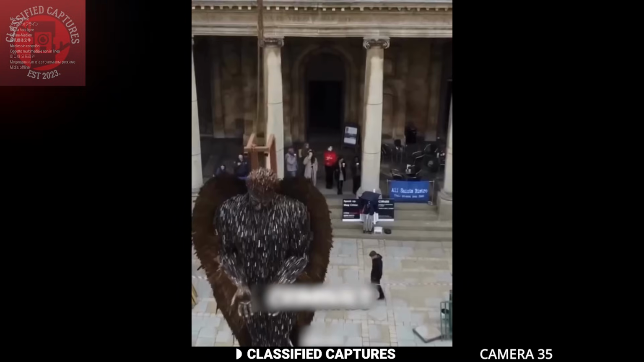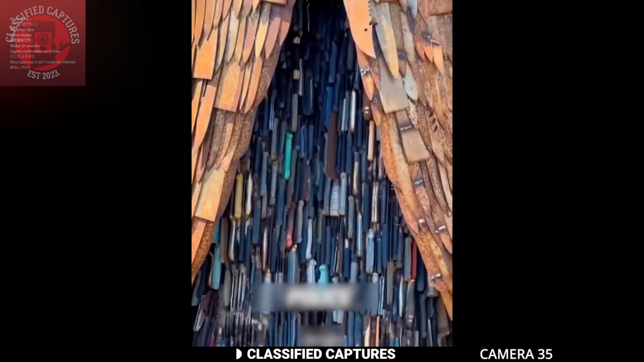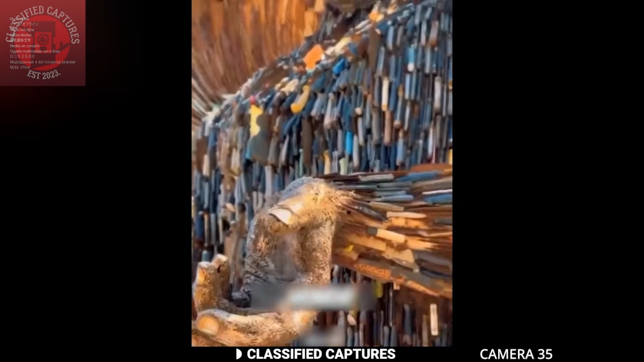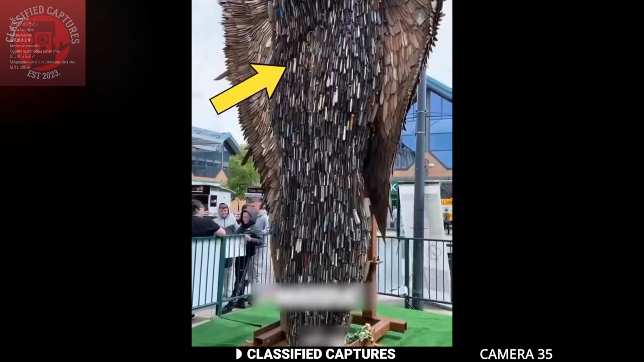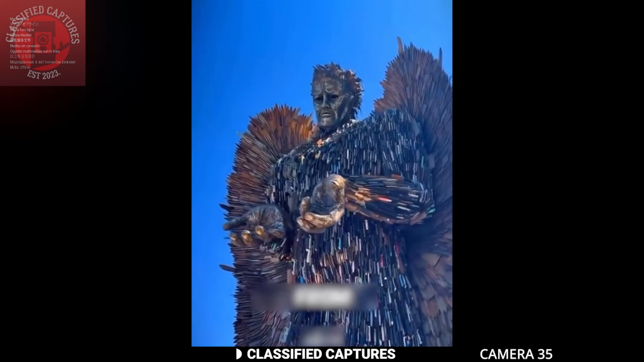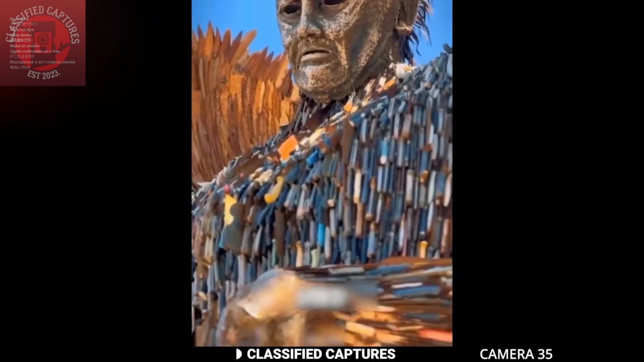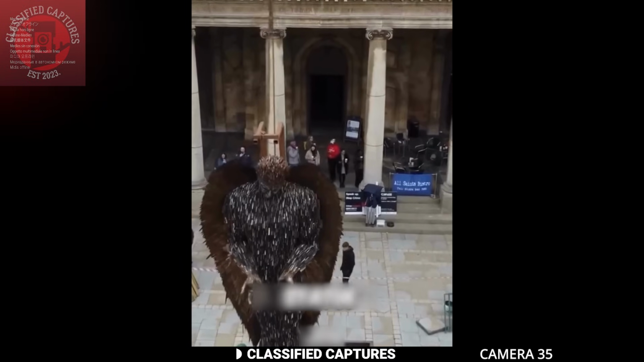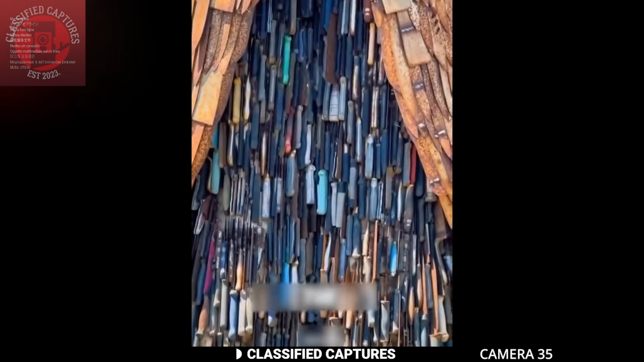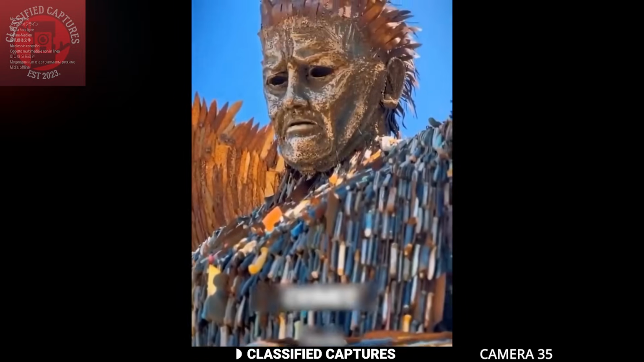Knowing the grim history behind each blade gives me chills just thinking about it. And then just look at how many there are, enough to create this massive structure. The artist created this masterpiece not only to showcase their skill, but also to honor the victims of knife crime and those affected by such violence. It's both beautiful and haunting at the same time, a powerful symbol of pain turned into a monumental reminder of lives lost. What do you think of this piece of art?